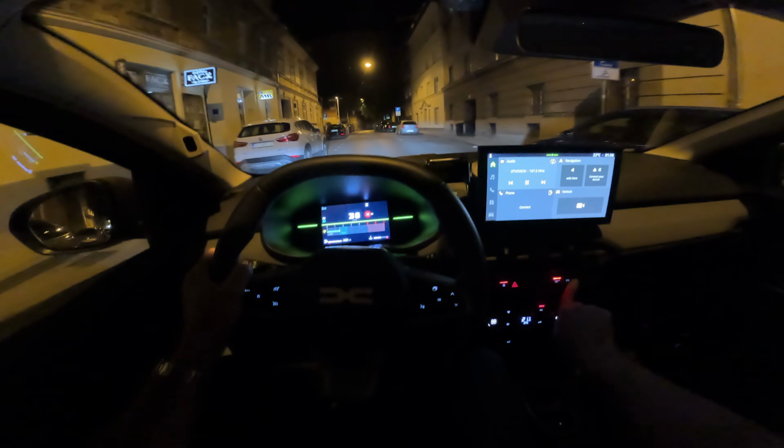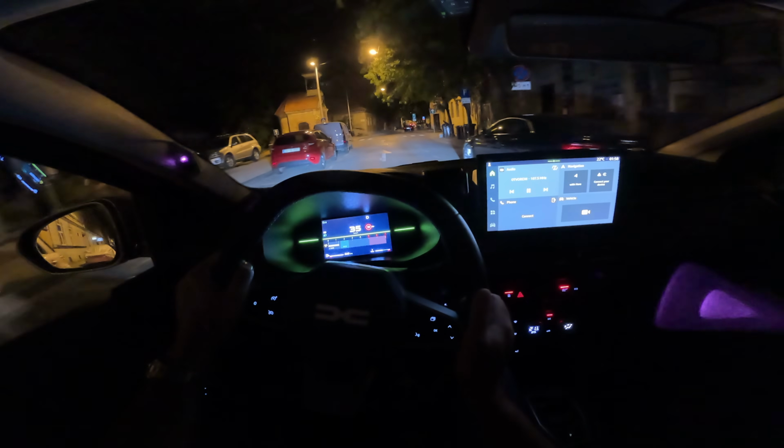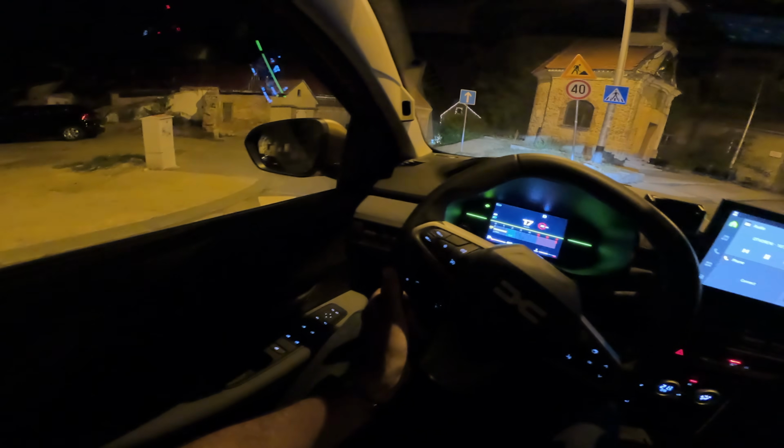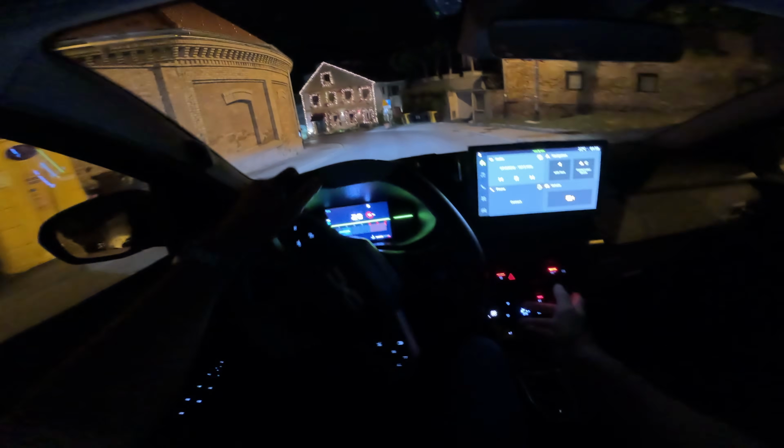And I will press the eco. We have the eco lettering on the upper left corner when you are in this eco mode. And when it comes to modes, you have just the standard and eco.